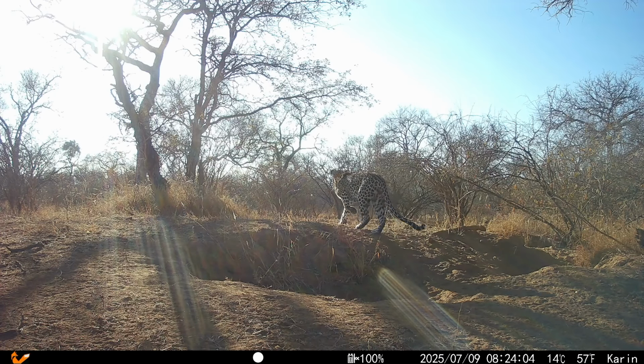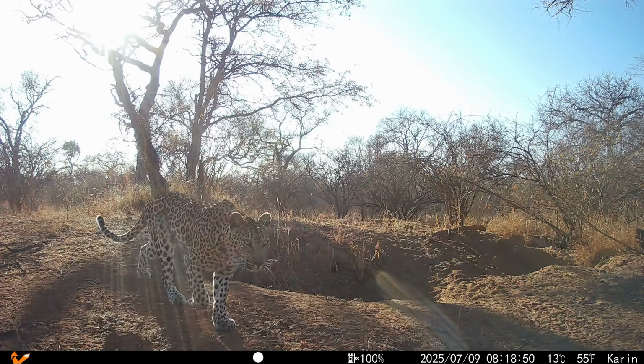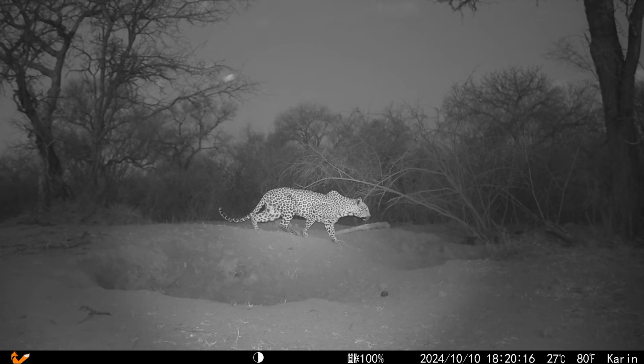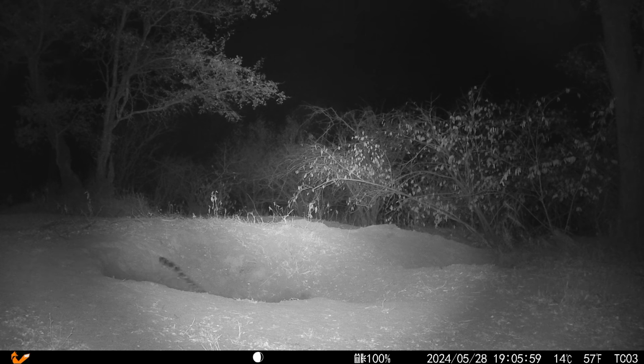Another adult female leopard that uses this eastern part of the estate and that I've only ever captured around the Rotsvee burrows is Dzaha. She's also a relatively old female, but she's a lot smaller than Kulua. As you may have seen in season 1 of the Wildlife Estate Diaries, she too has perfected the art of hunting warthog piglets in the burrow systems, and I expect to capture more footage of her here in the coming months.